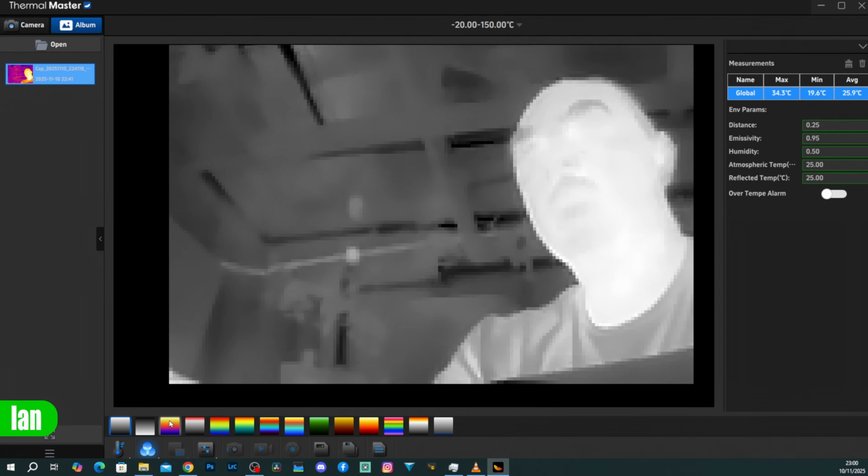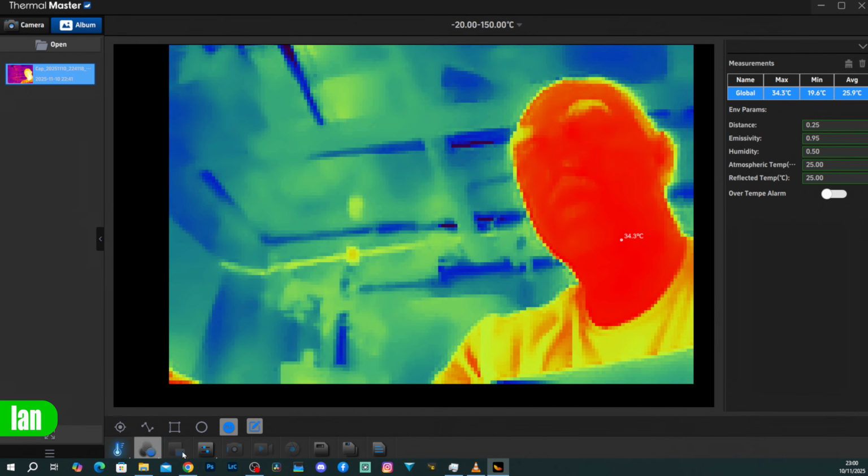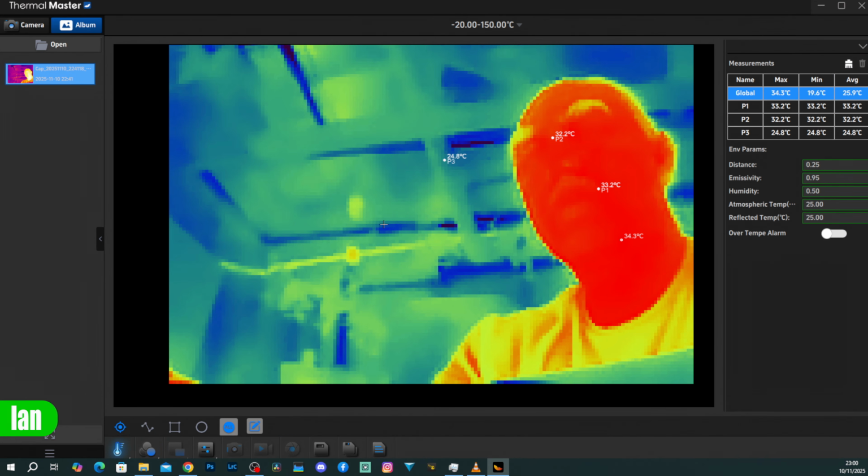You can also still do all of the image analysis in the PC app like you can on the phone. So for instance, if you've taken a still like I have here, we can change the color palettes. We can also set temperature measurement points, reading the temperature in different positions, again, allowing for thermal analysis of the JPEGs captured via the camera.